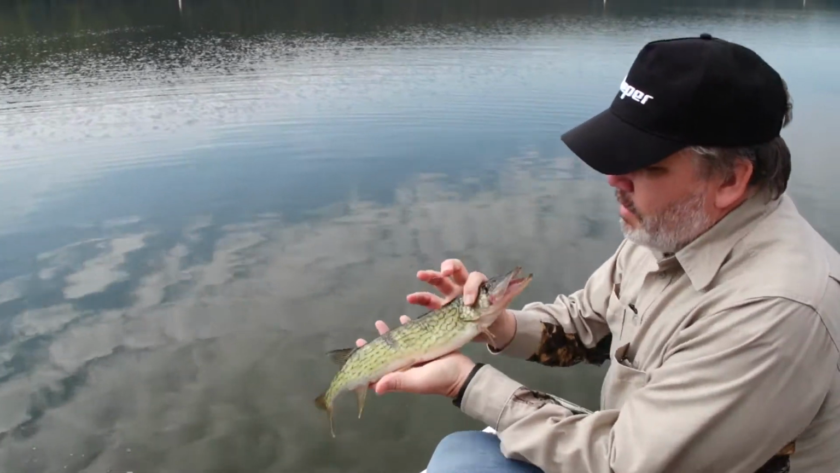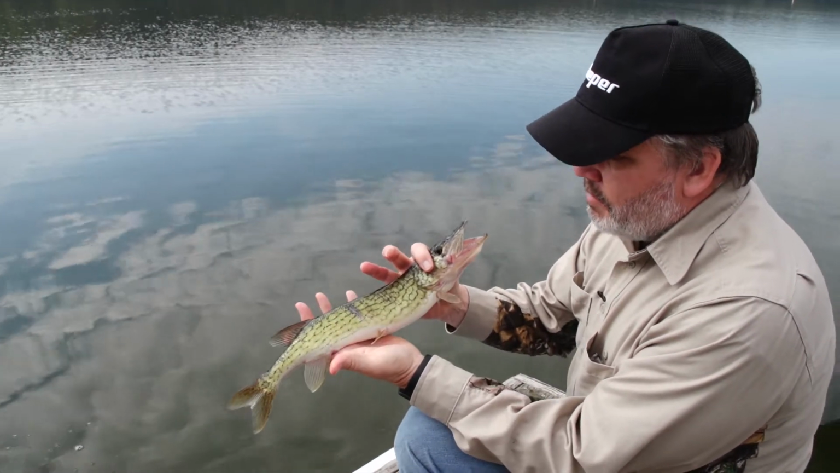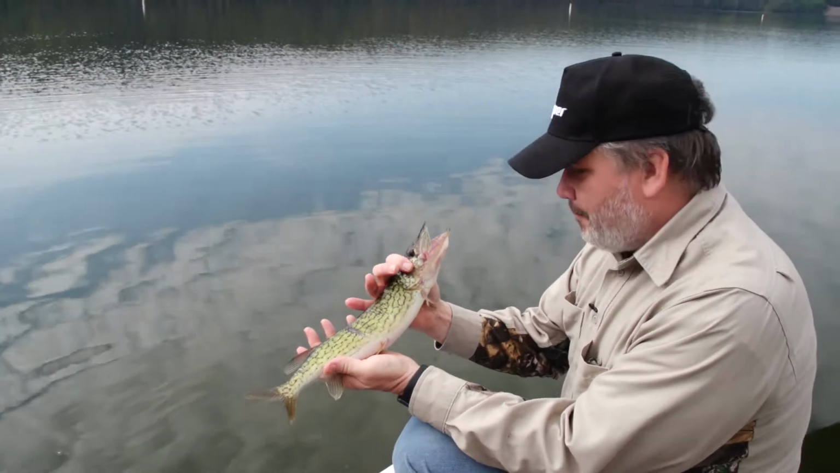There you go. Nice little chain pickerel. He's got a little gash in him. Looks like a big old muskie hit him. He's a survivor. But yeah, they're a fun little catch. Let's let him go.